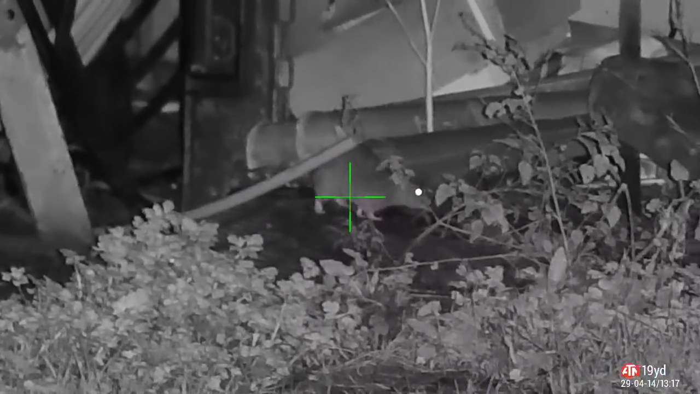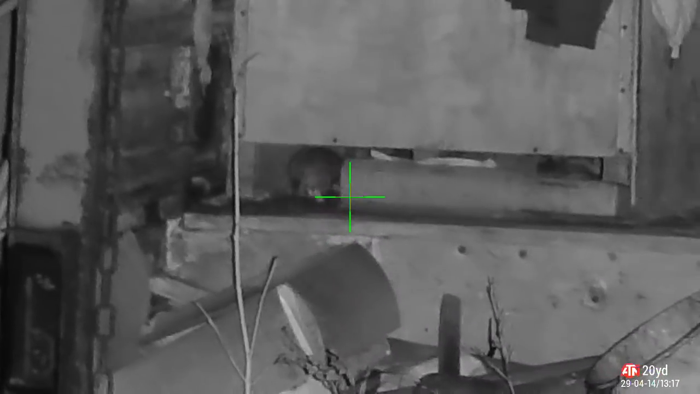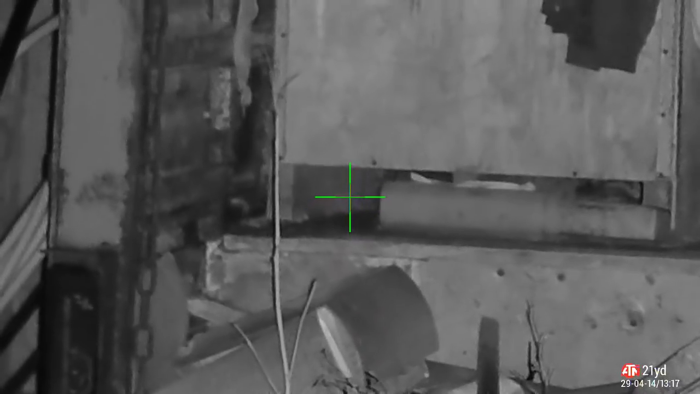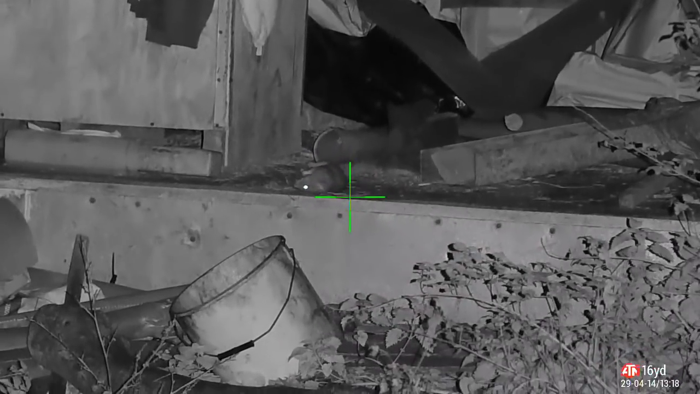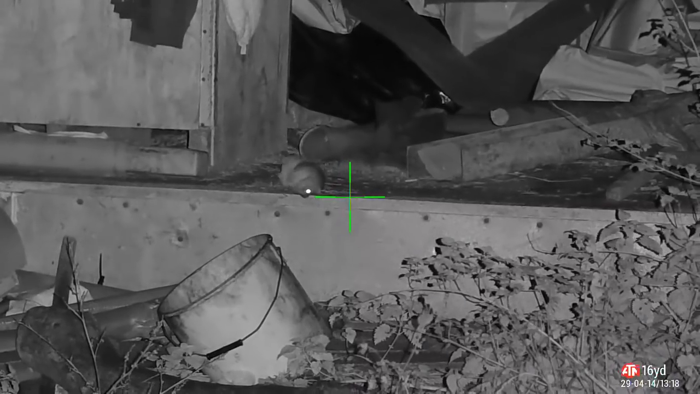Just over by the log pile again, there's a small container just behind that. Now he's clearly on the hunt for food. Just wait till he settles down, I'll give him some pellets. He's off. Oh, here he is again. There we go. Absolutely anchored him, smashed the hole straight through him. Look at that. He's doing the disinhibition dance there.